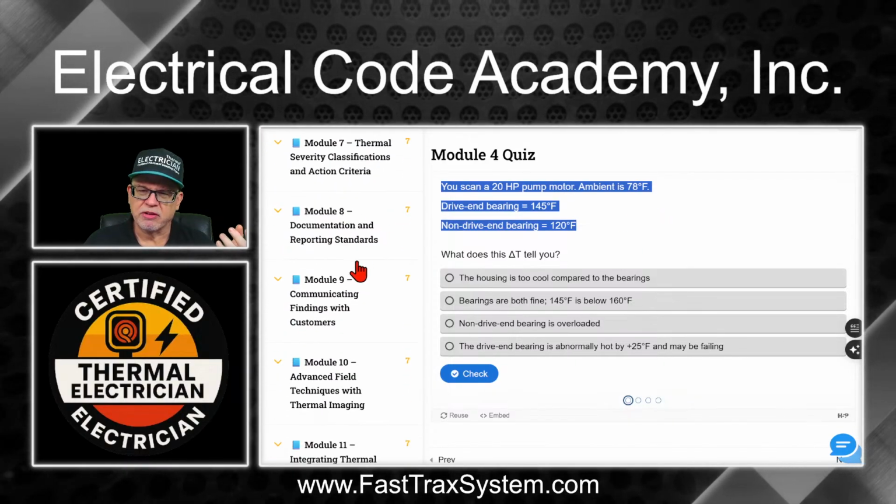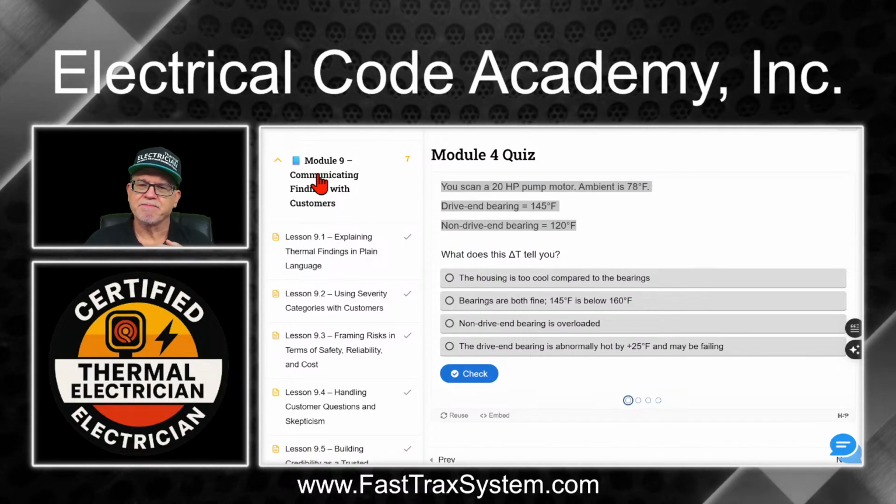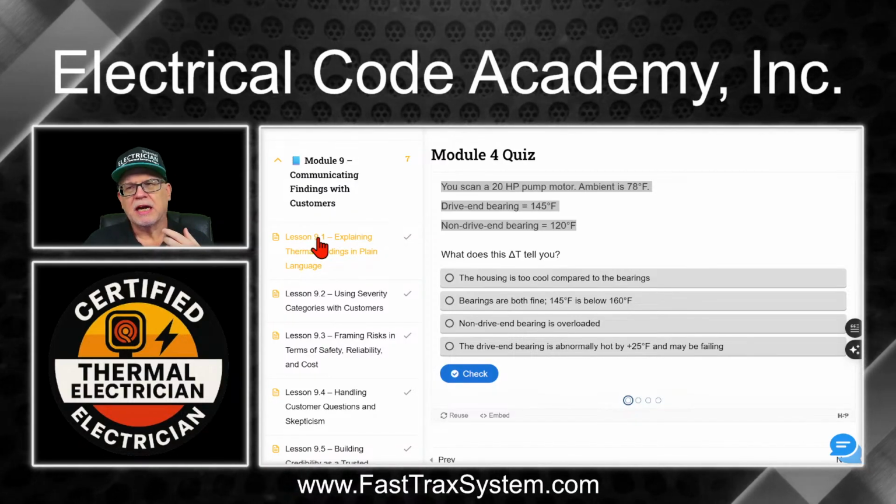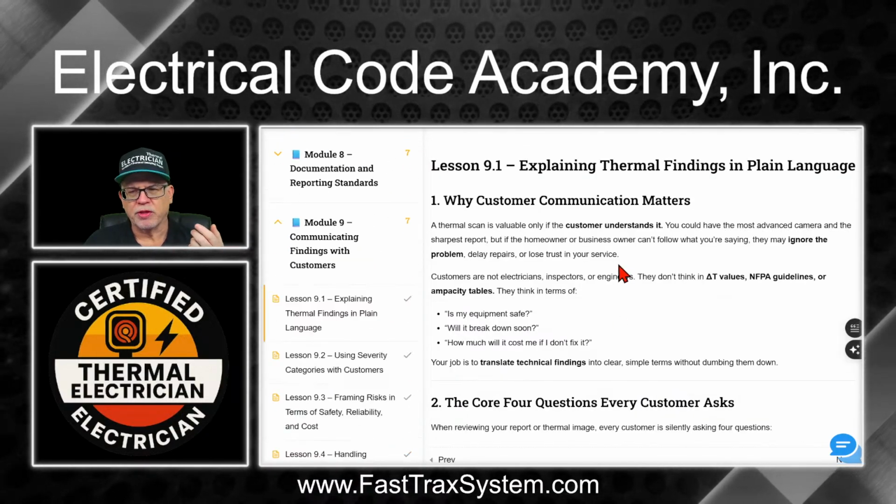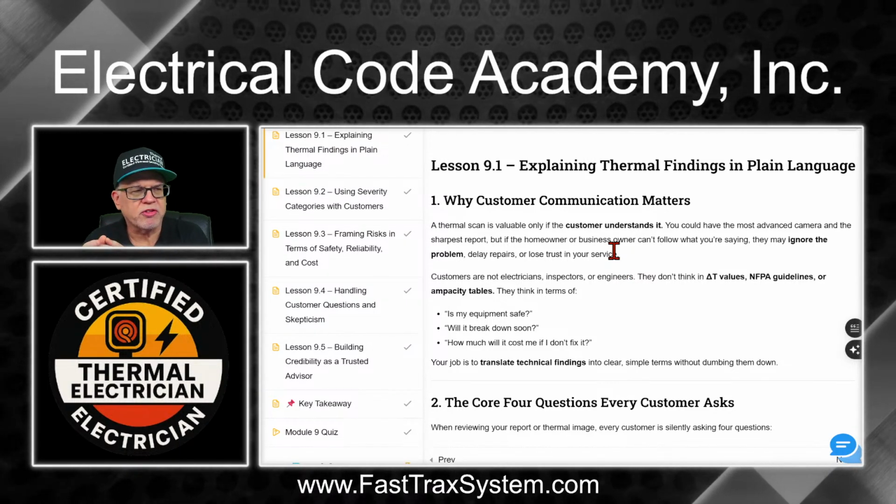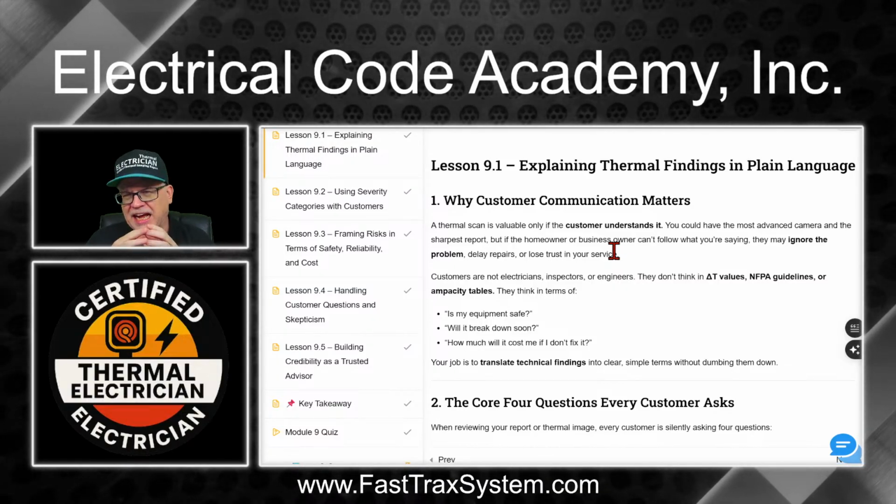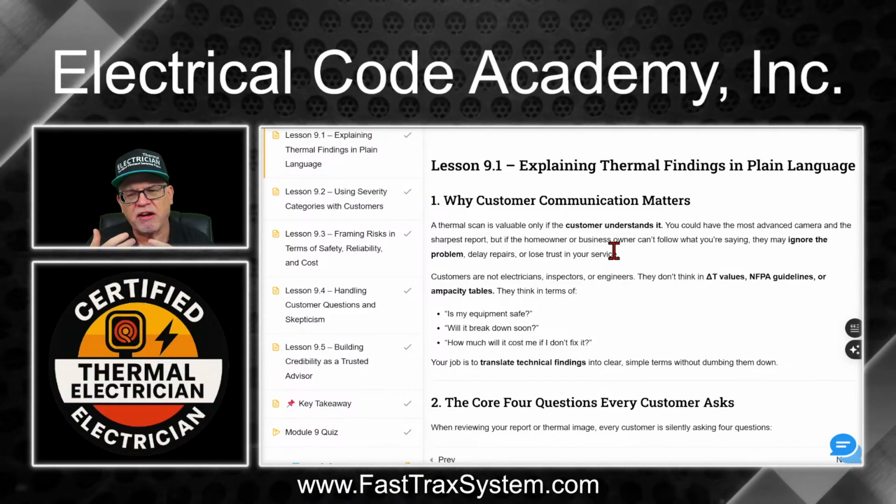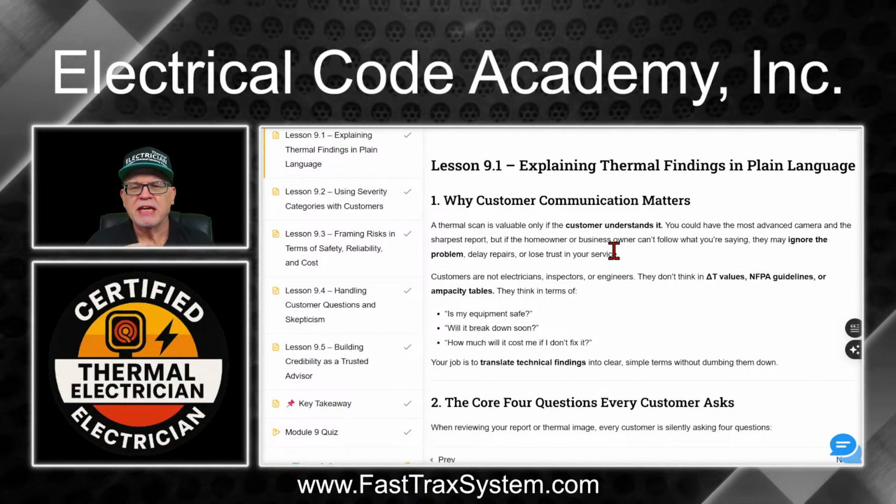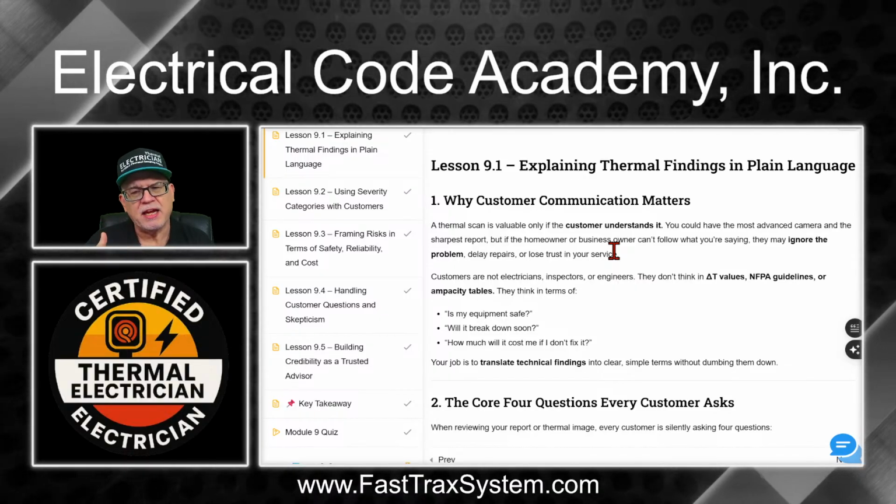So again, you can see all these modules. But one of the key things that we do is, for example, module 9. And module 9 is talking about communicating the findings with your customer. That's one of the big hurdles that people have with thermal imaging, is they don't properly convey the information to their customer in the right way, because again, a picture's worth 1,000 words. But if you don't truly understand how to look at this image and share it, and convey it in the right way, then you're only doing fear tactics. And we don't believe in that. We want to make sure that they truly understand the program, what they're getting, what they're seeing.